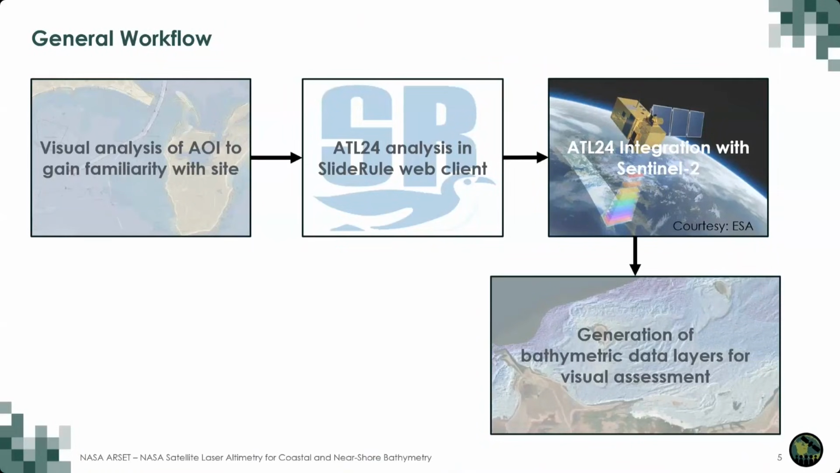So quickly, this is the workflow that we're going to go through. We're going to start with just a visual analysis of our project site. We'll do that in QGIS, just to gain familiarity with the site. Then we're going to go into the SlideRule web client, and this is where we're going to be able to view and download ATL24 bathymetry, so ICESat-2 bathymetry from our new ATL24 data product that Lori talked about in the earlier session. And then we're going to integrate that ATL24 bathymetry with satellite-derived bathymetry from Sentinel-2 imagery and generate final bathymetric data layers for visual assessment.